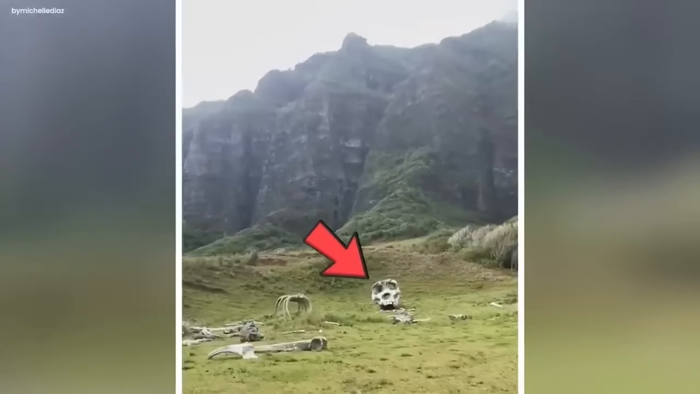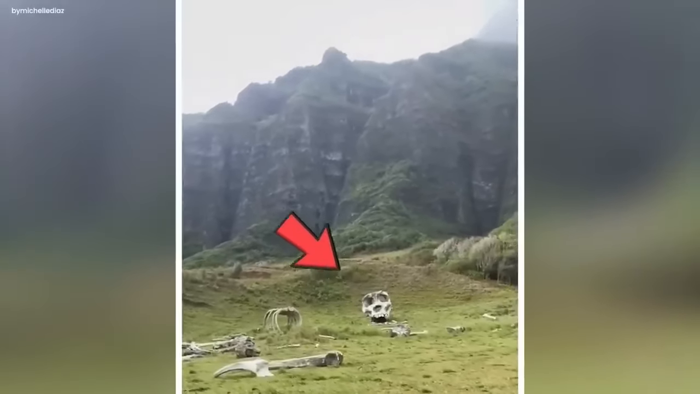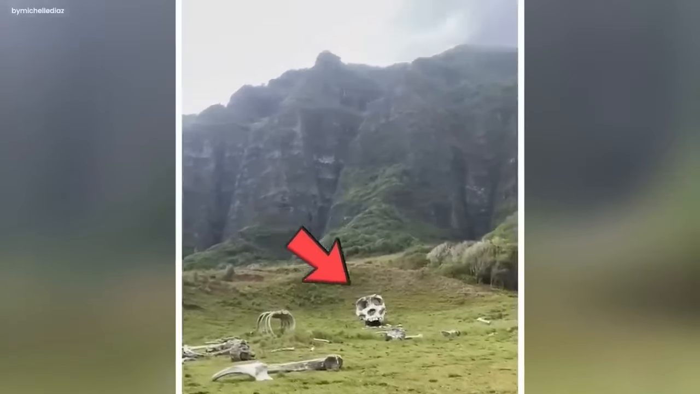Nature looked alive, but these bones made it seem quiet and strange. Look at this. It was like nature paused, surprised by these mysterious leftovers. People who watched the video wondered where these giant bones came from and what tales they could tell. In Hawaii's air, there were no hints about where these big creatures came from.